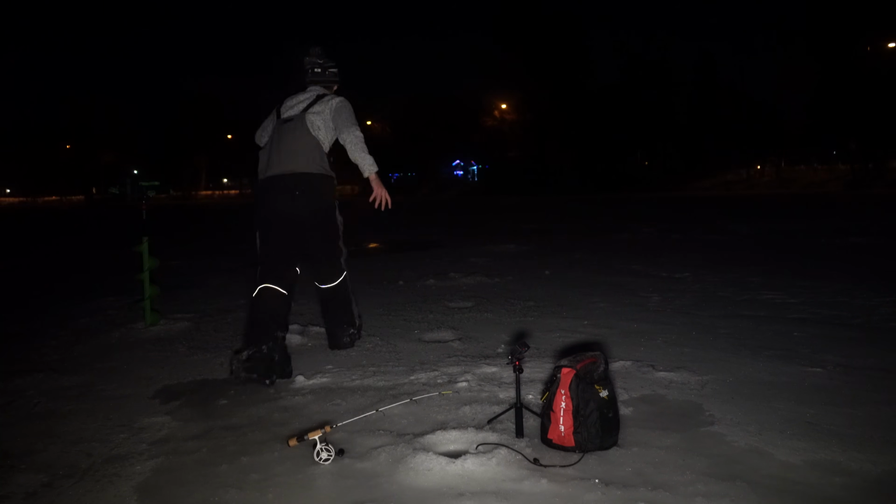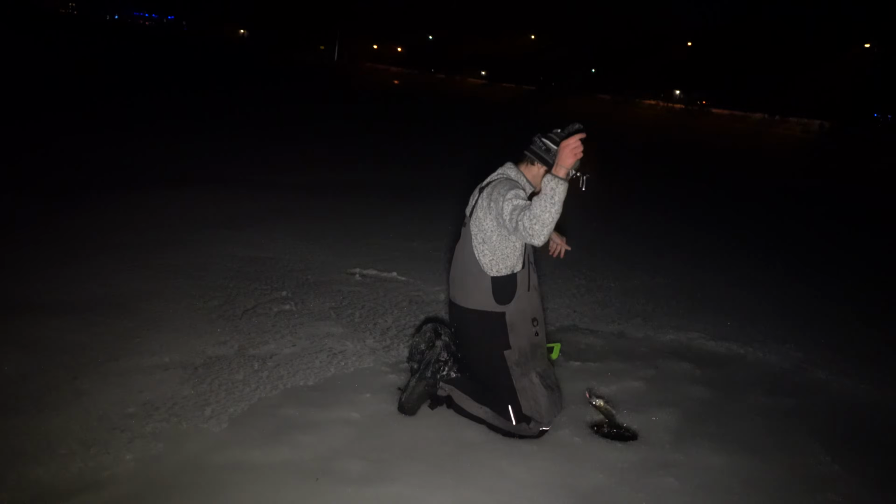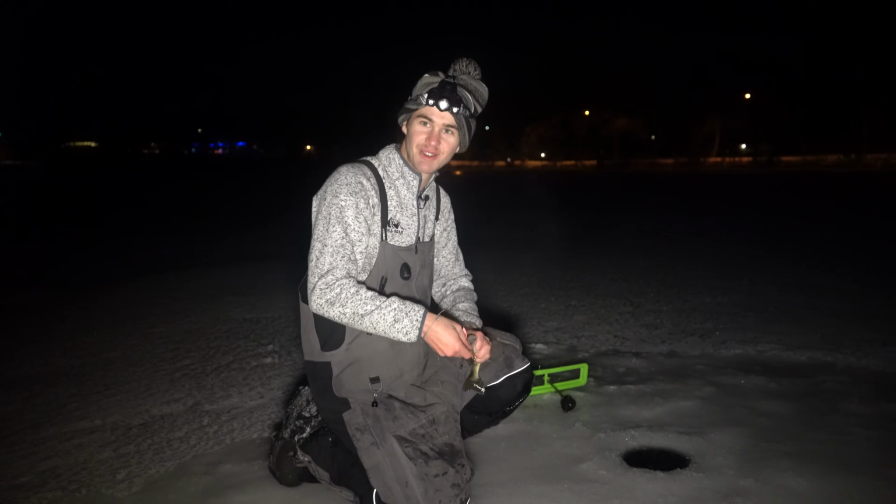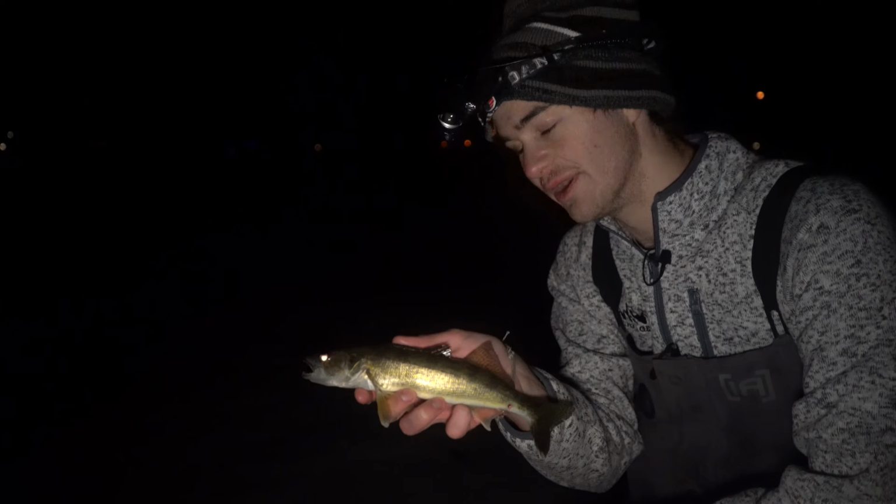Oh, flag, flag. Just a little walleye, but it's a walleye, guys. Man, I'm surprised. It's a small walleye for how big of a bait I threw down there. Flag went off, walleye bit it. I mean, look at the bait we got here.